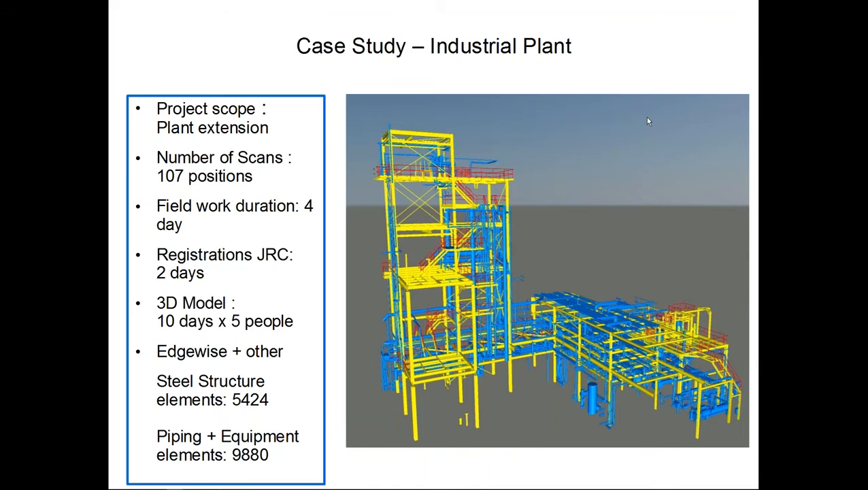So let's say for that project that I showed you before, 107 scan positions, we have managed to register it successfully within 2 days. And that's a very good time if you consider this against any software that does it by identifying targets. If we would have had to make this project with targets, it would have taken one person from our team at least 3 days to identify the targets in the point clouds, and then again like 2 days in order to arrive at the point that we can actually export our ready to use point clouds.